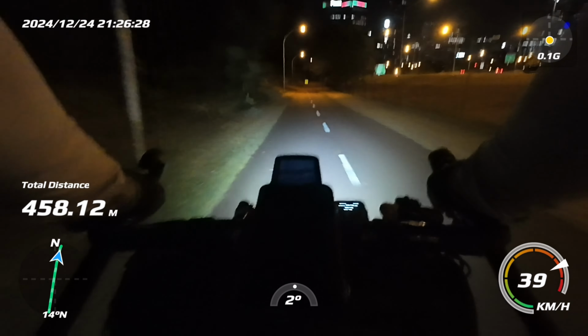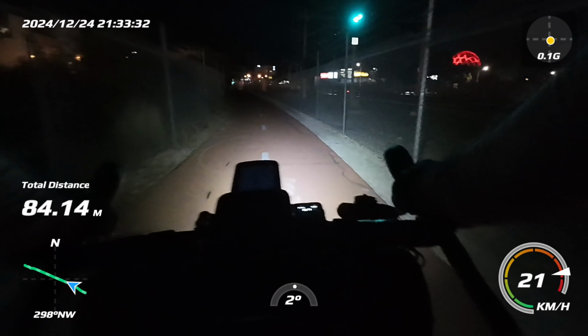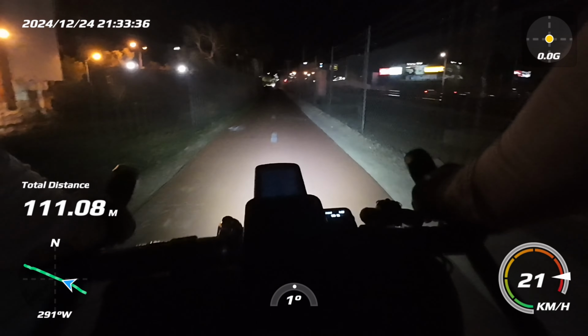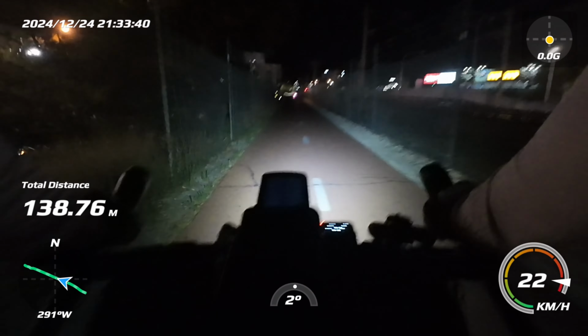Alright, we're on the other side of the city so far, so just about. And the wind is not that bad. It's bearable. I'm hoping that because it's later at night, it started to die down.